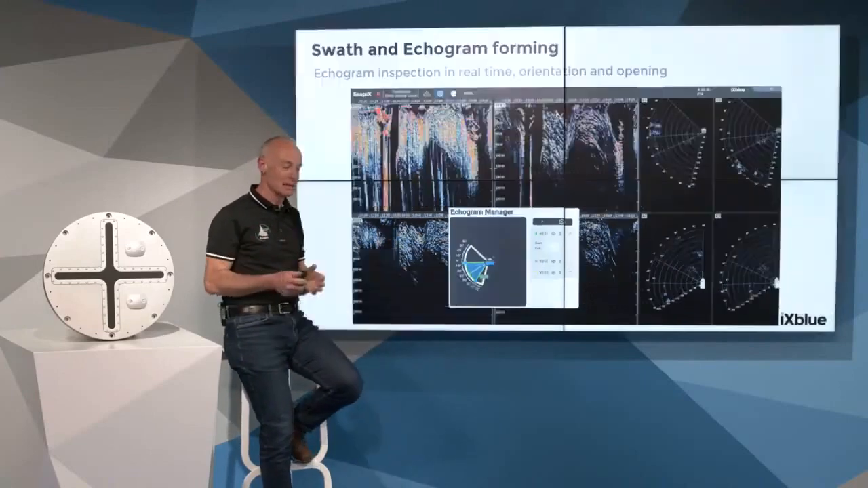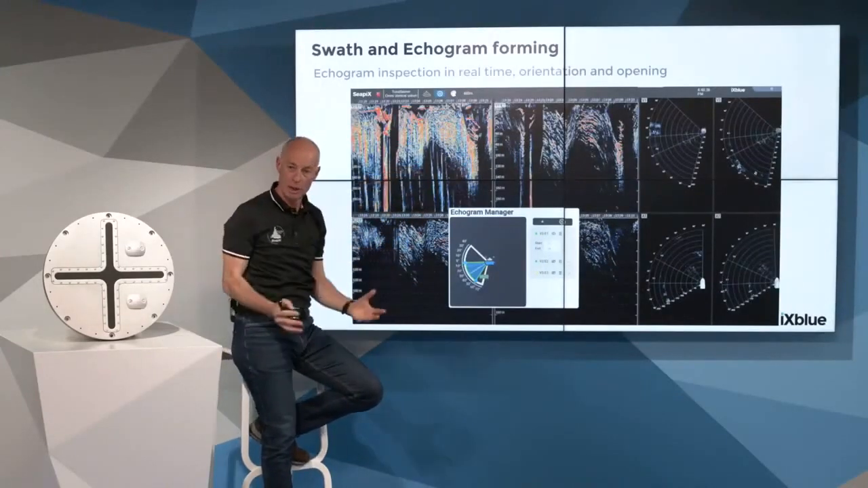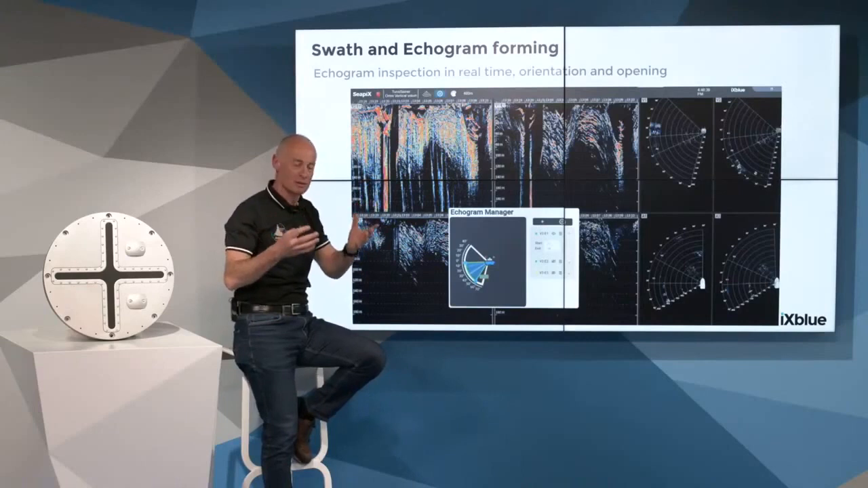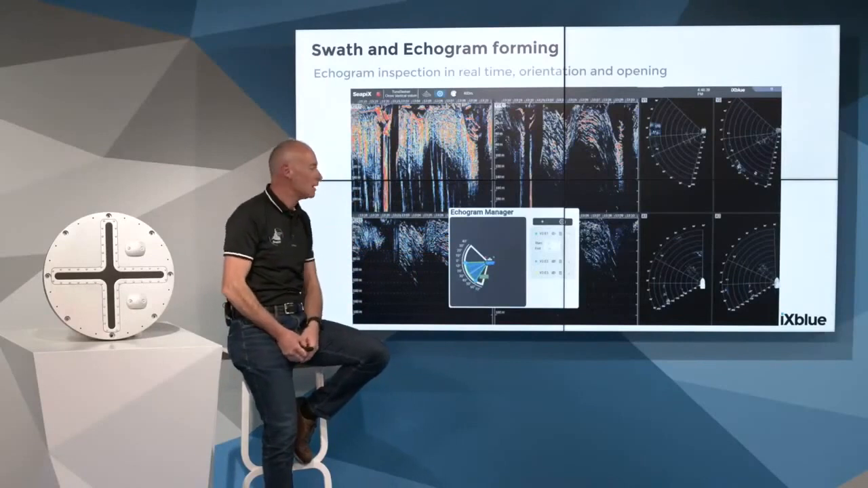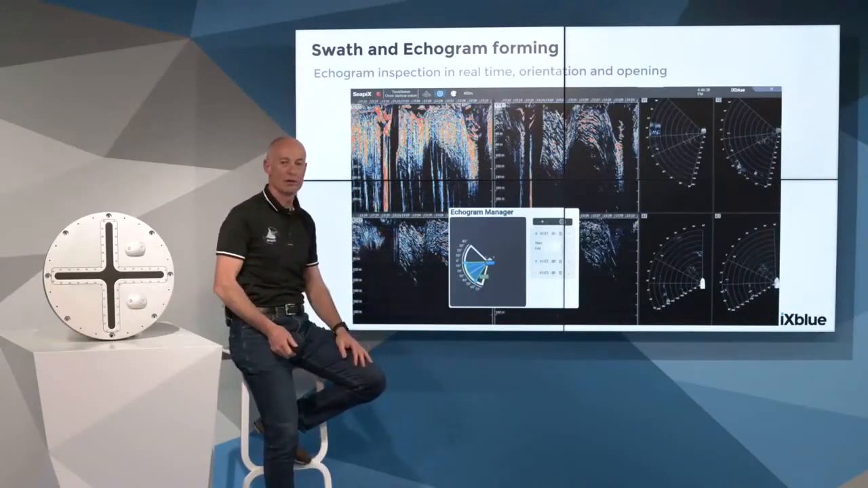Because as I said in the introduction, Seapix gathers everything we have in the water column, and then it's a matter of selecting it and showing it. The skipper adjusts the right angle to show what he wants to see. So it is very flexible and very powerful for tuna fishing.